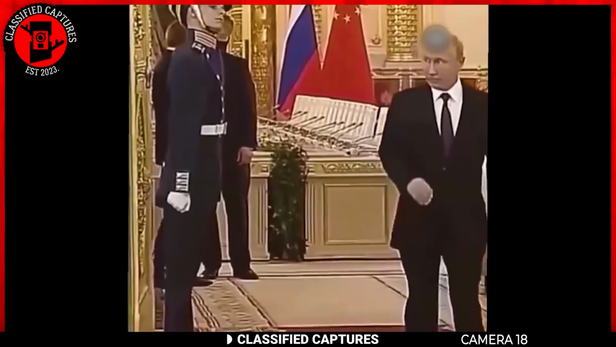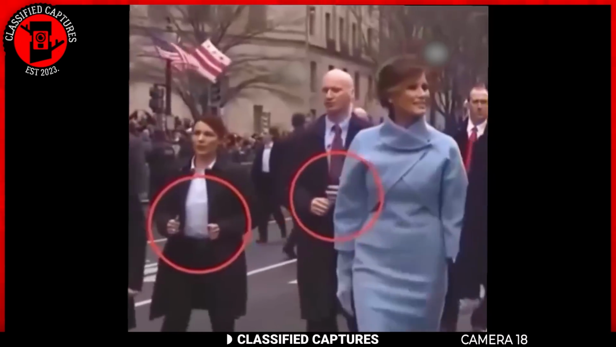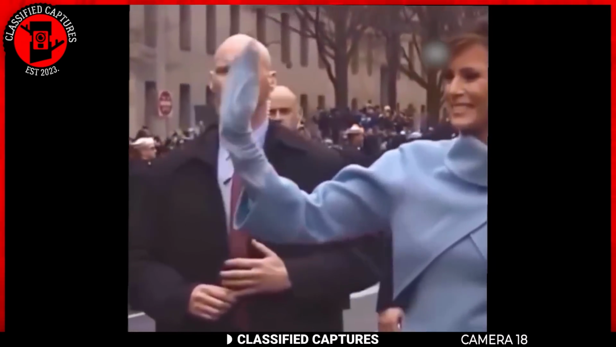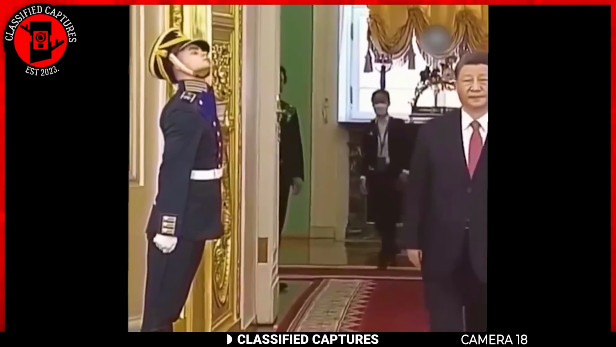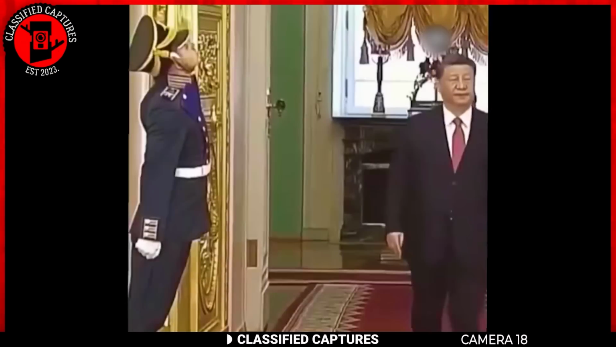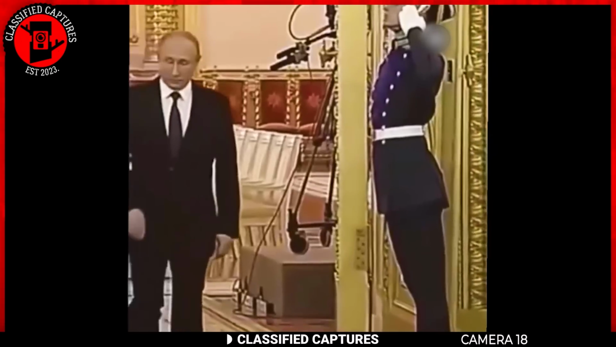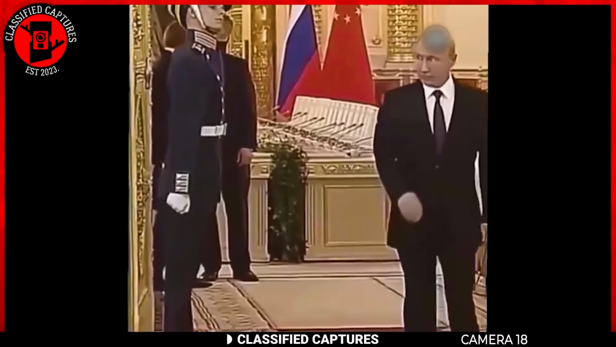It turns out this is actually a norm for some security agencies. But why? The answer is simple. They keep their real arms hidden and near to their weapons so it's ready to go off at any time. Cool, huh? I mean, it's cool, but it's also a tad scary. Imagine having to live like this so you could preserve your own life. In the words of trusty old Uncle Ben, with great power comes great responsibility. Even if in this case the responsibility is making sure nobody can kill you.